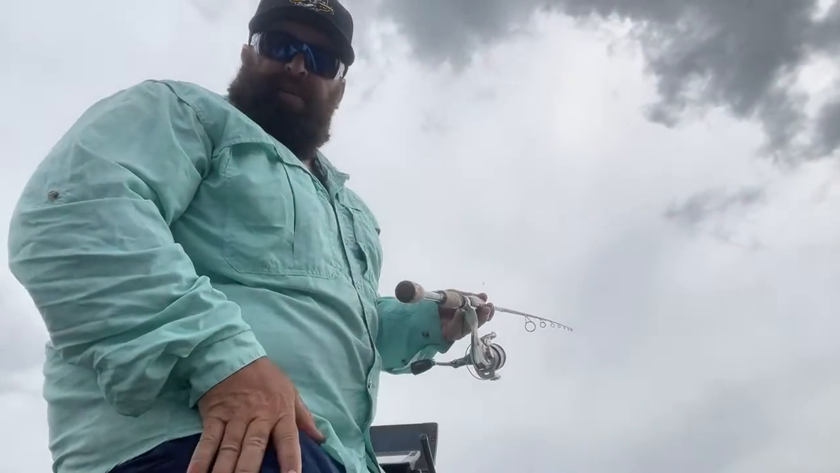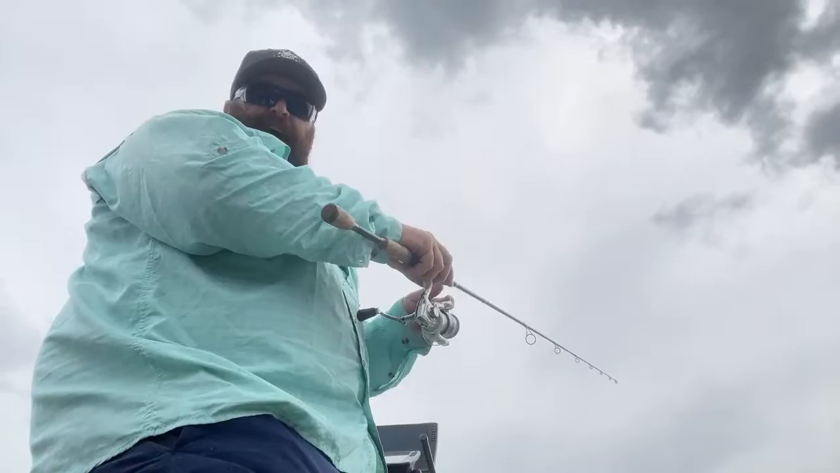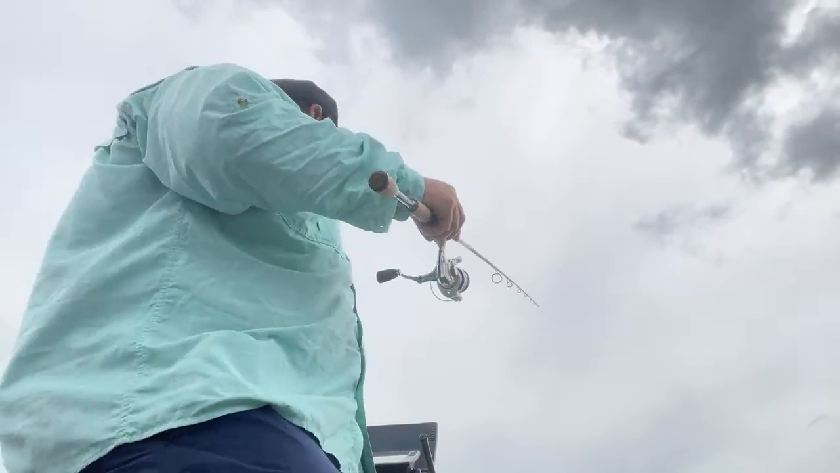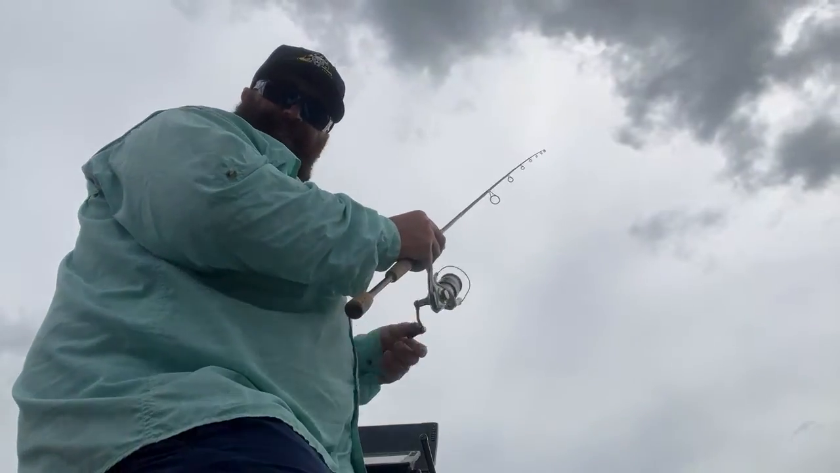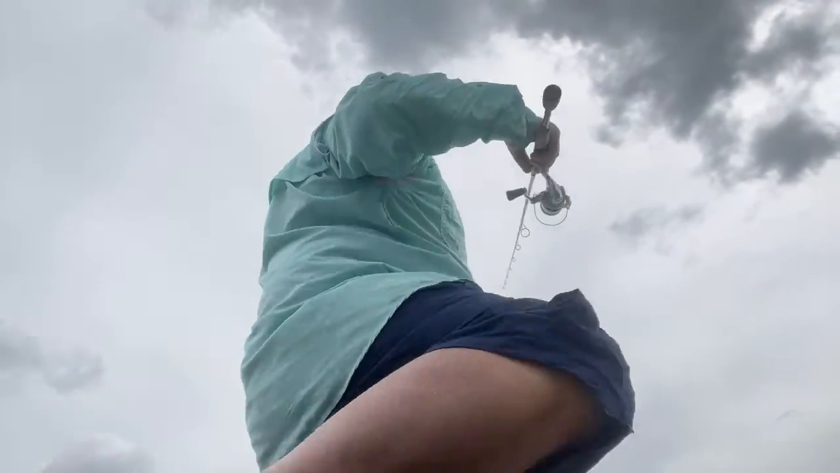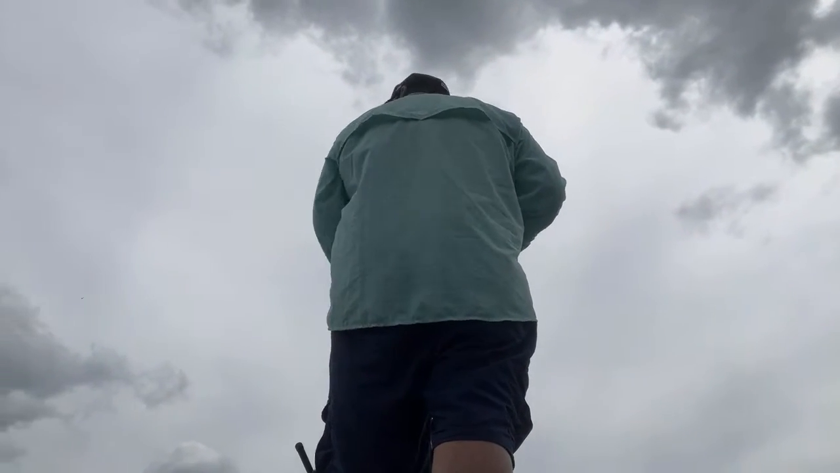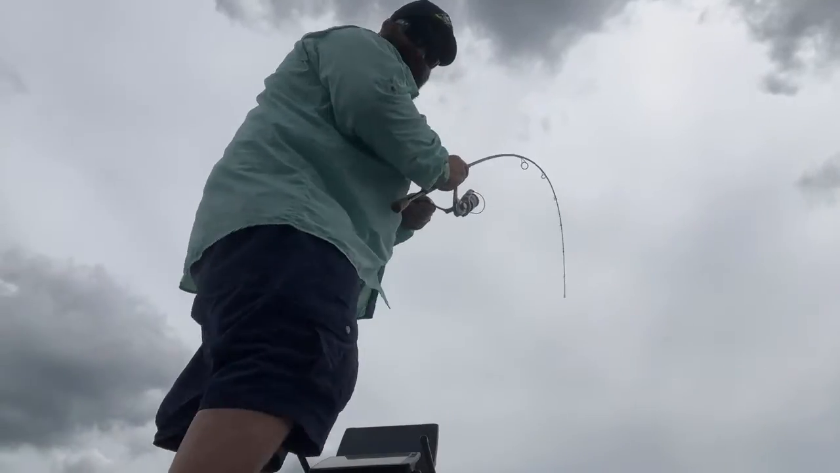So I can't tighten the drag, Jed. It's only 3-pound test, and these fish fight harder than any freshwater bass out there. Got him.